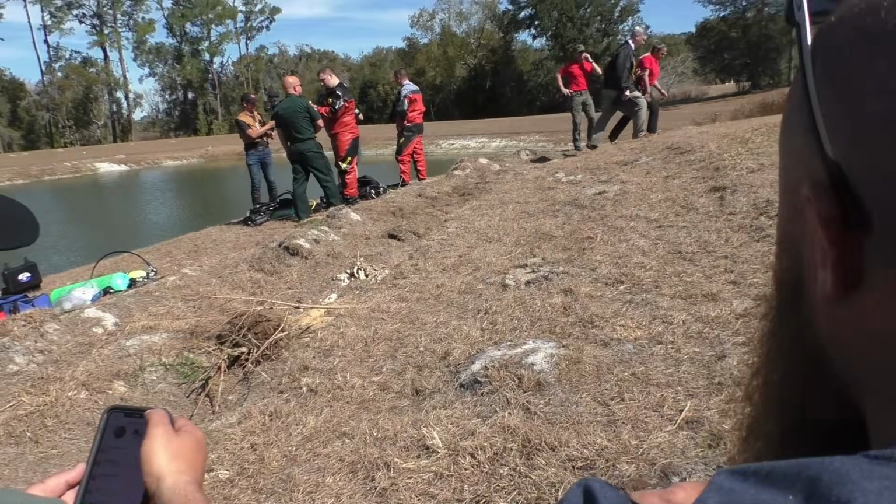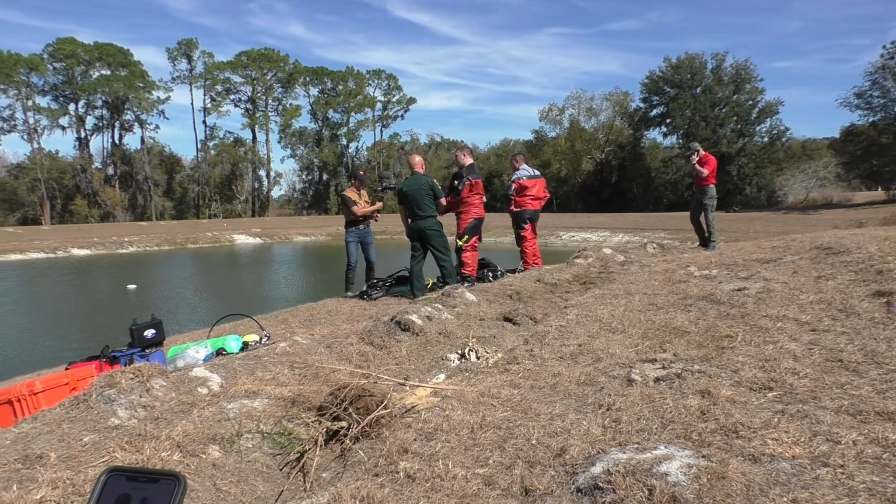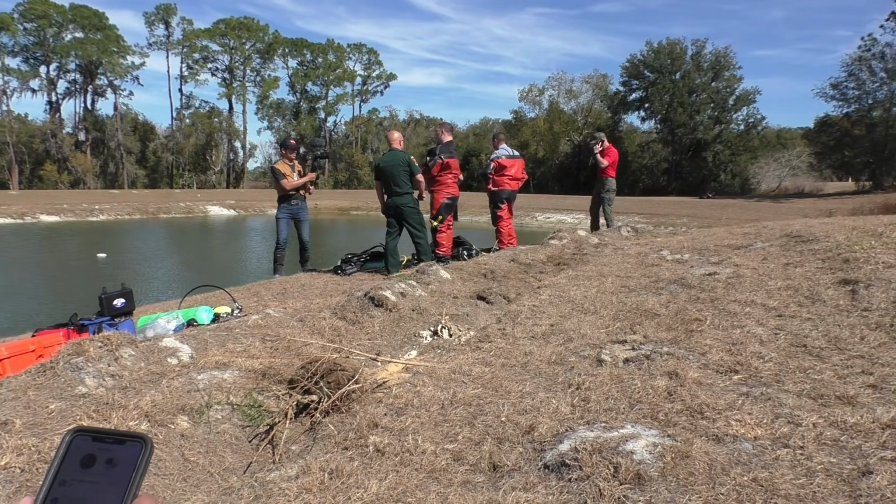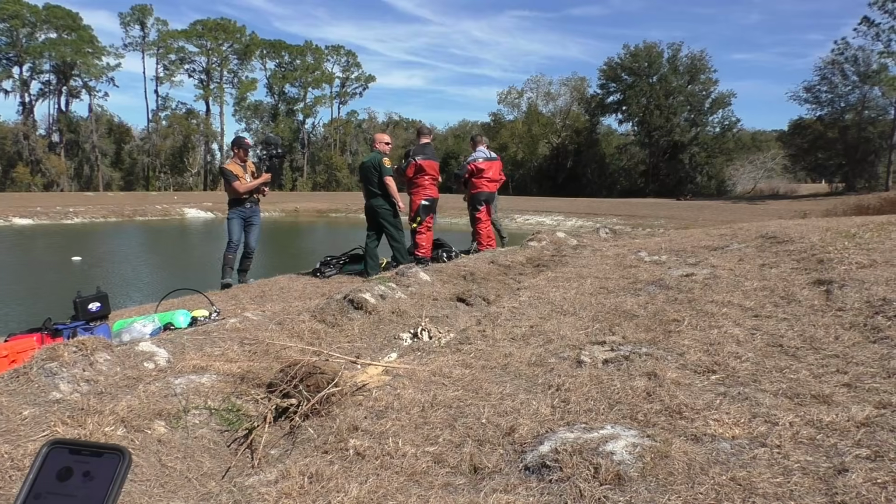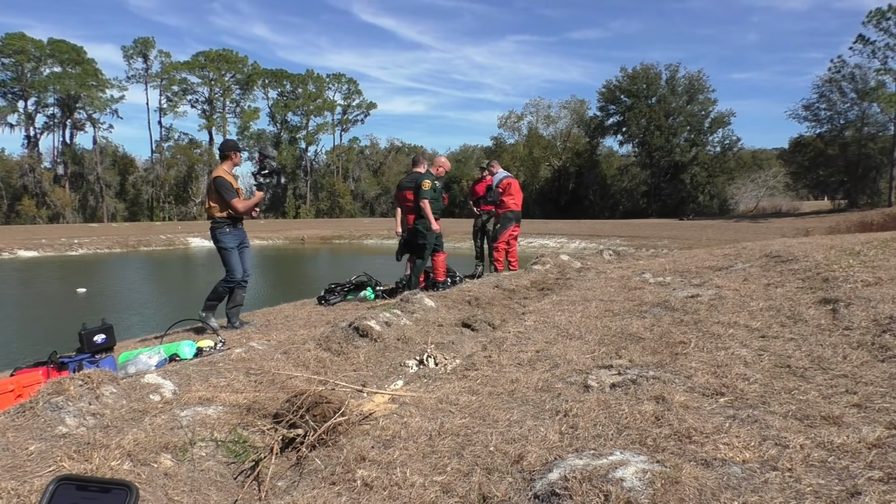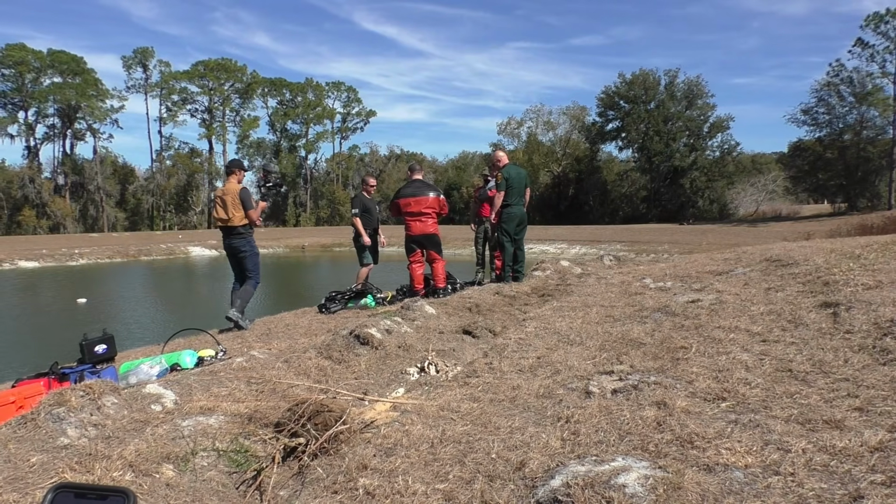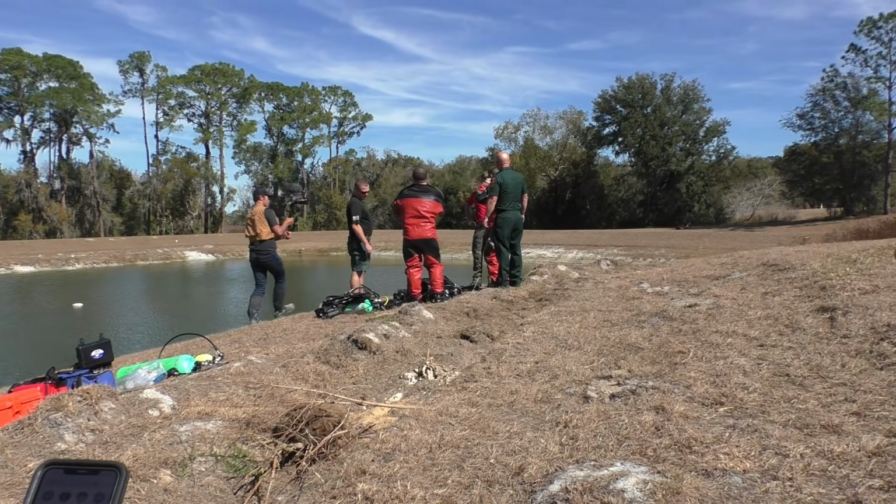All right, fellas. What do you think's going on right now? Right now, they're going through their formalities of going over their dive equipment, and they're also trying to time their dive with when the wrecker is going to be here. Oh, okay. Yeah. So the dive commander's been in communication with the wrecker.